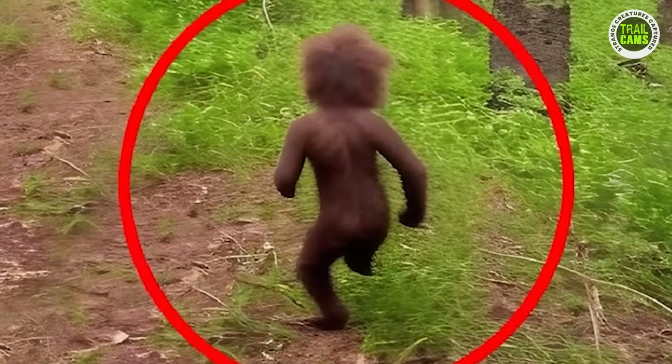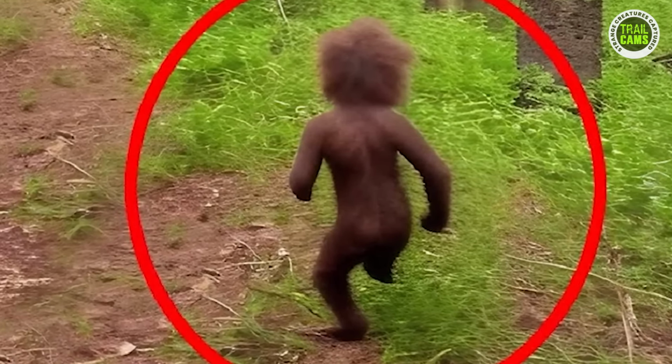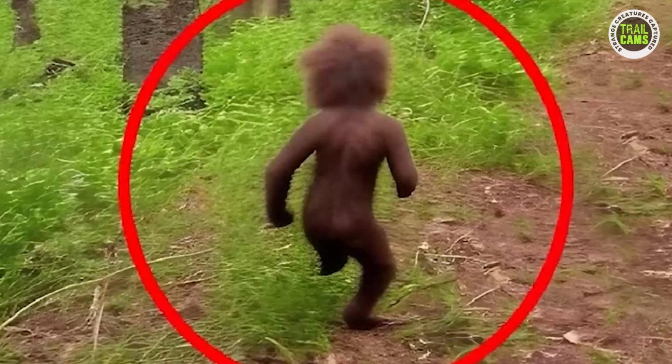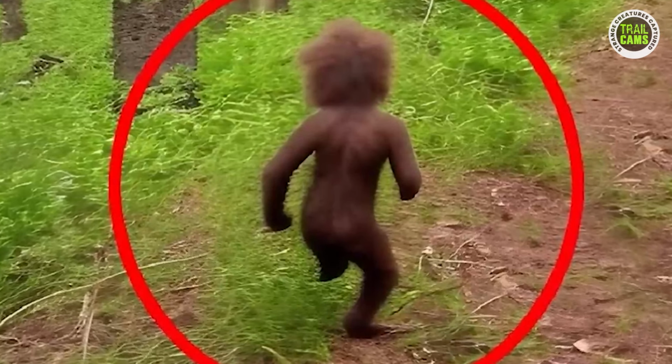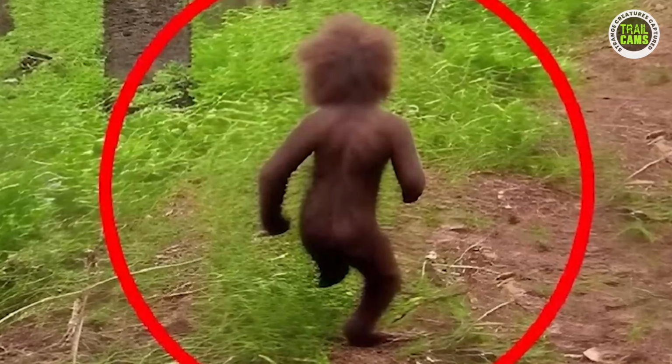In this incredible footage captured by a trail camera deep in the mysterious woods, we are presented with a perplexing creature that has ignited our curiosity. As we look closer into the details of this astonishing image, it becomes clear that this enigmatic being possesses strikingly hairy brown skin, along with a hand and a leg that appears to be incomplete.